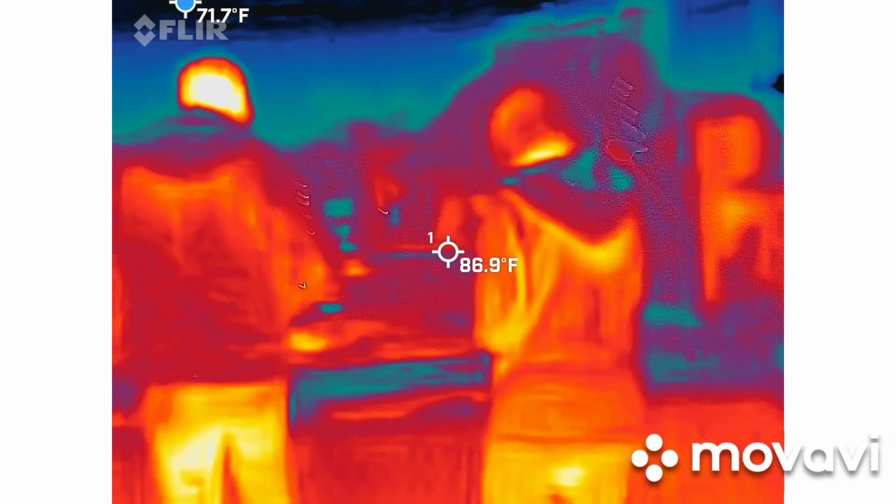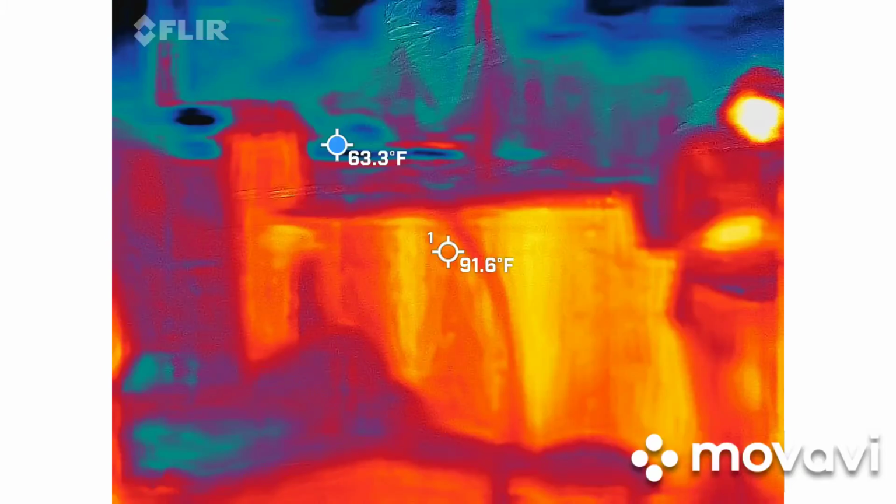Watch out for what? Watch out for the glass. Oh yeah, watch the glass. Watch the glass.